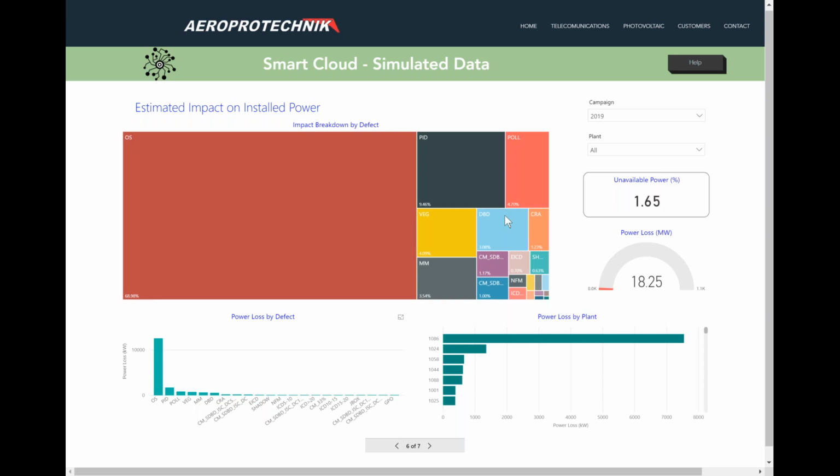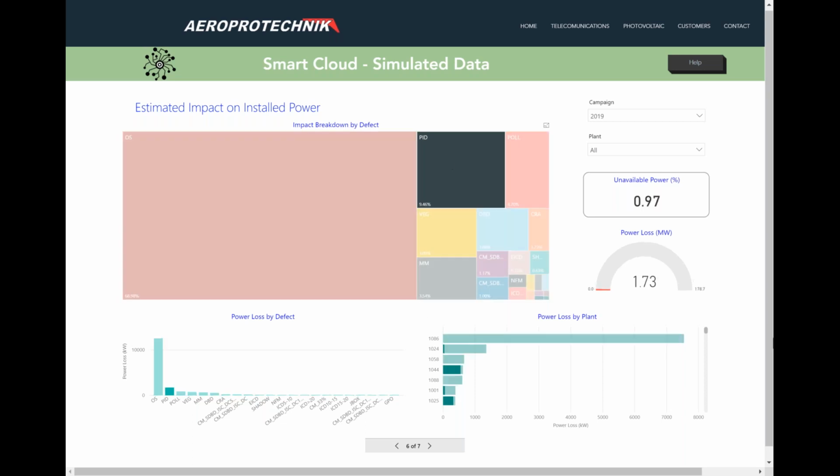But if it is PID, you click on PID, and straight away you have dominant farms affected by PID. You pick the one that affects you most and say, why not start with this one? Because in one single go, I can install a few PID recovery boxes that I have in house, start to recover these modules, and see in 6 months how it goes.